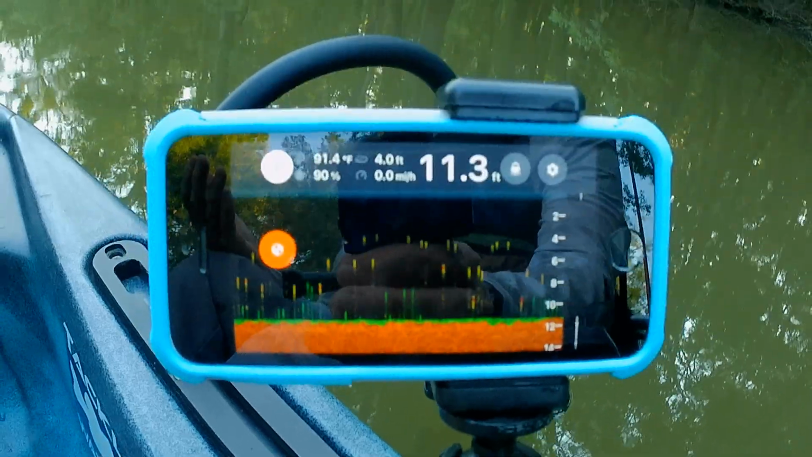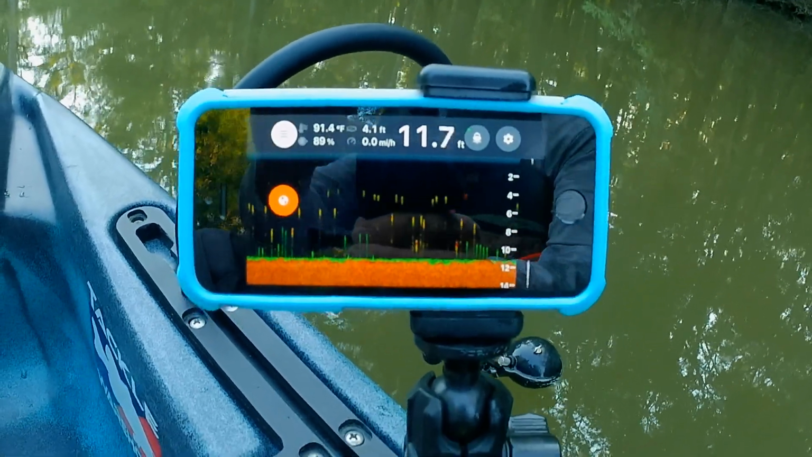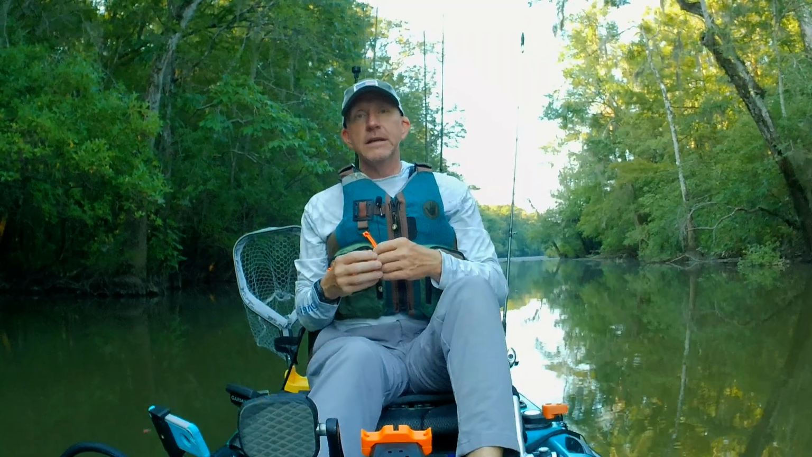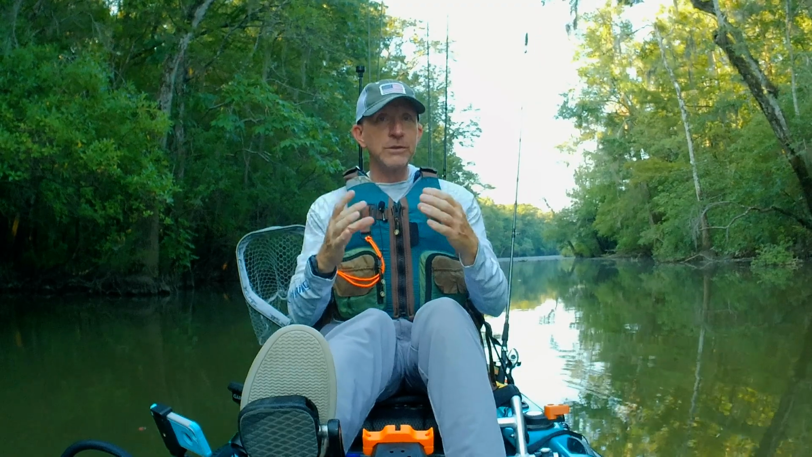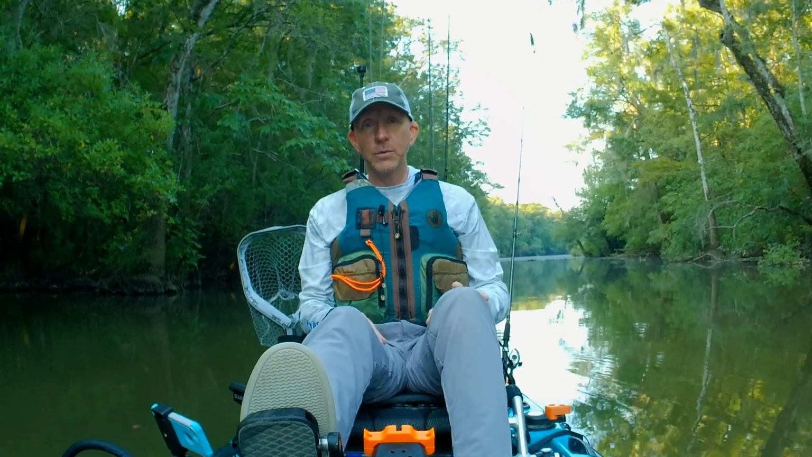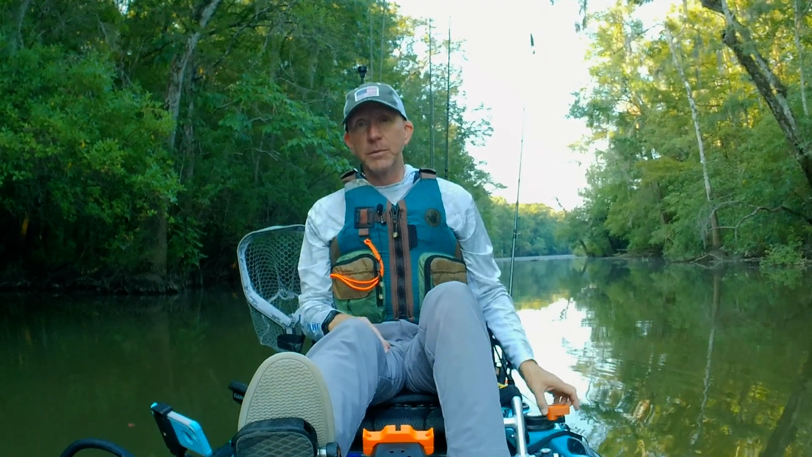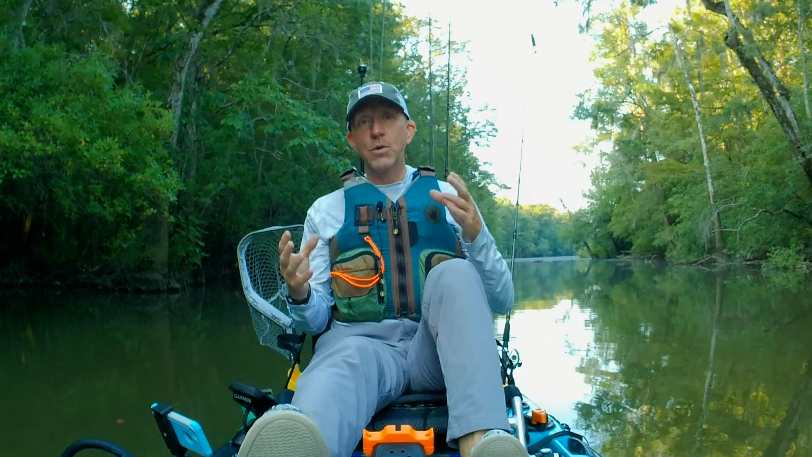And so what's really cool about using the Deeper Pro on a cell phone is that it's got good resolution. You know, the screens that we're using for our cell phones these days have incredible resolution, so you're able to pick up quite a bit. And so that's a really cool aspect.